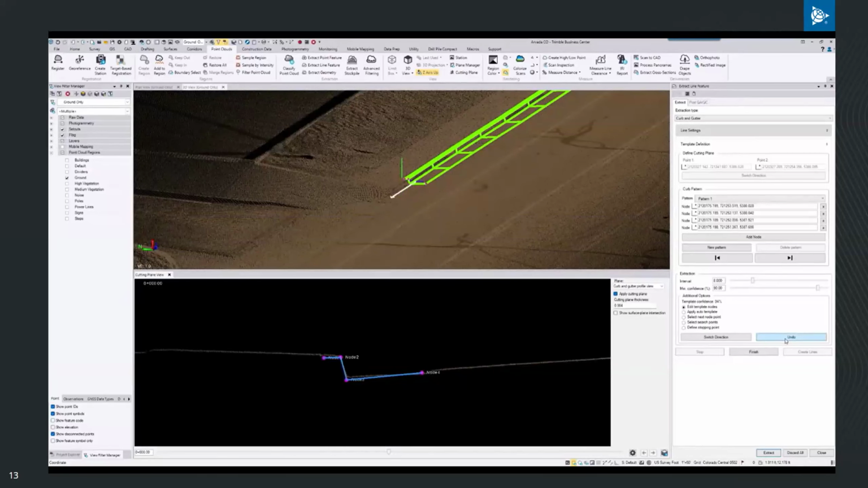And this is where the new workflow shines. What I'll do is create a new pattern. I'll hit new pattern, name it driveway, for example, and select OK. When I do this, it automatically carries my current coordinates over.